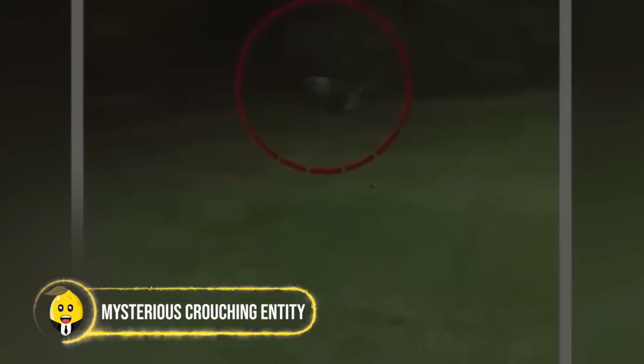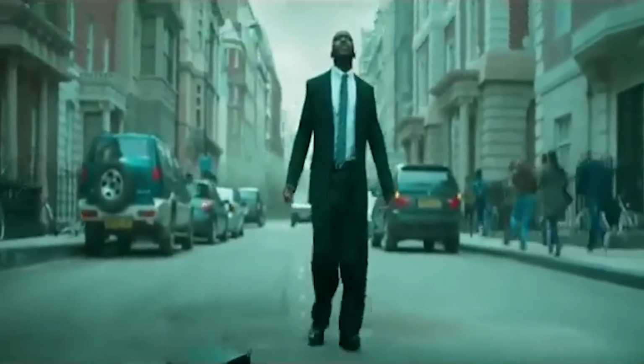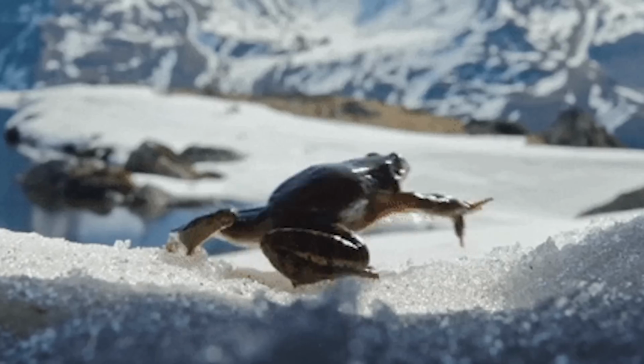Mysterious crouching entity. And in the world of the unfamiliar, here is another mystery that left everyone scratching their heads. A trail camera captured a creature crouching in the middle of the forest. It was moving in a weird way, and its appearance didn't match any known animal. It looked like it was dragging its hind legs instead of a normal four-leg walk, more like a frog. But it was no frog, obviously. Then what was it? An undiscovered creature from the woods? Or just another mystery from the myths? What are your thoughts on this blurry clip?